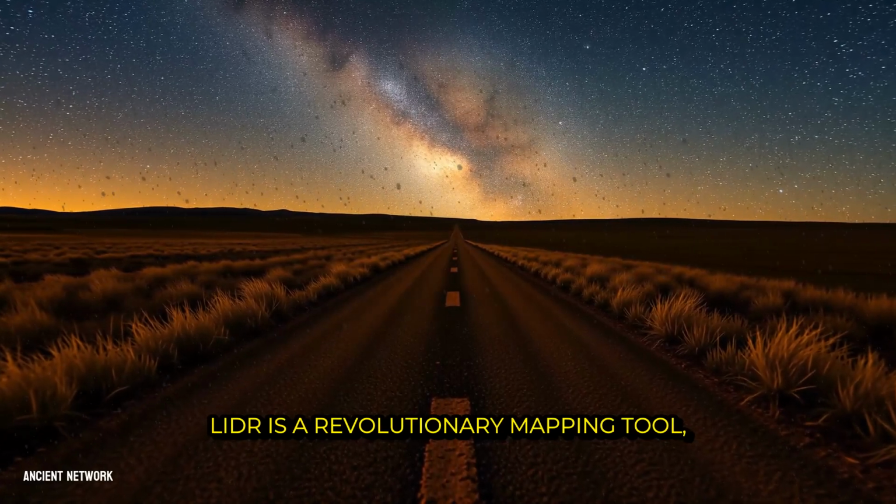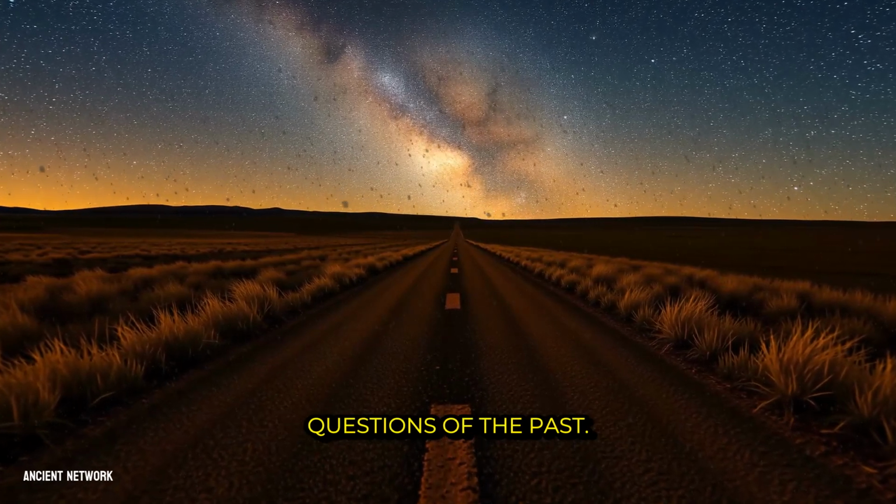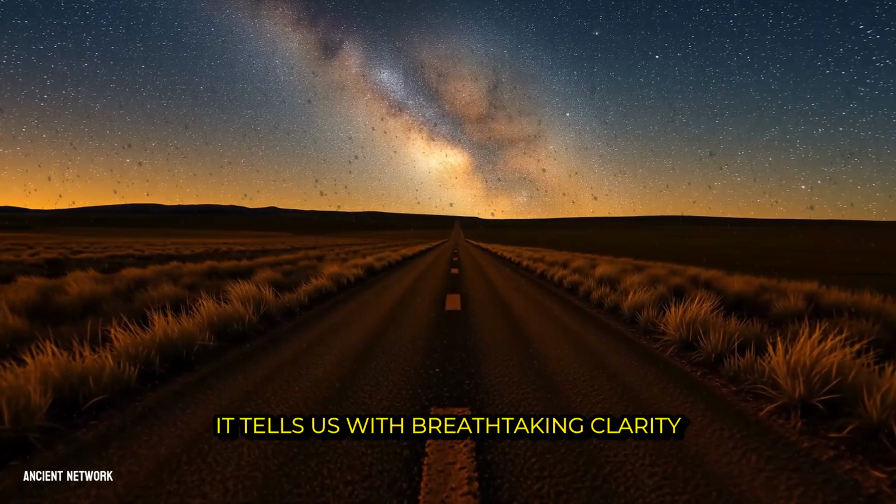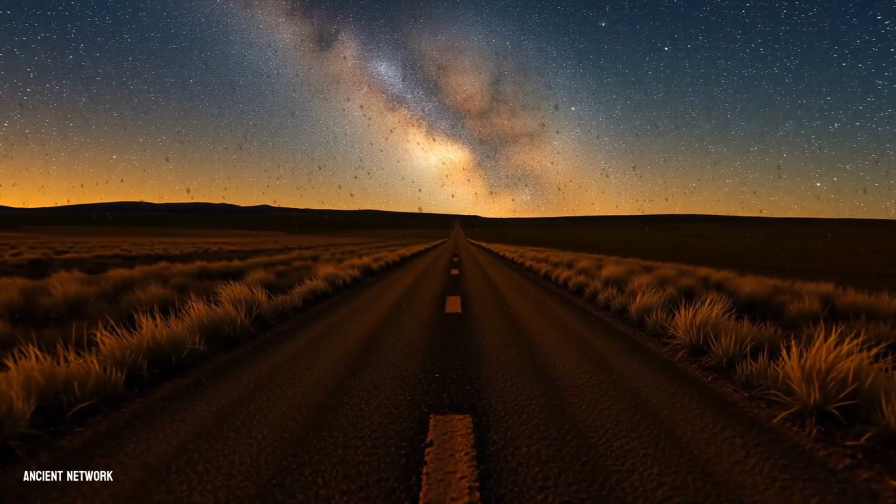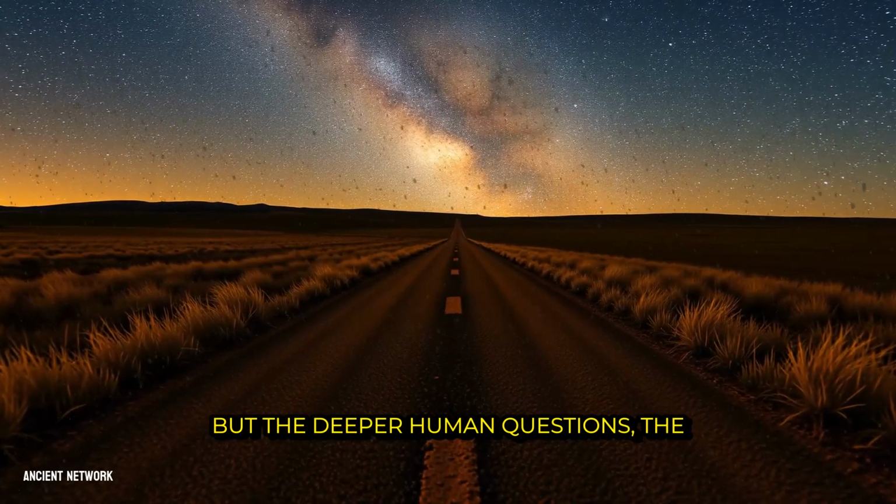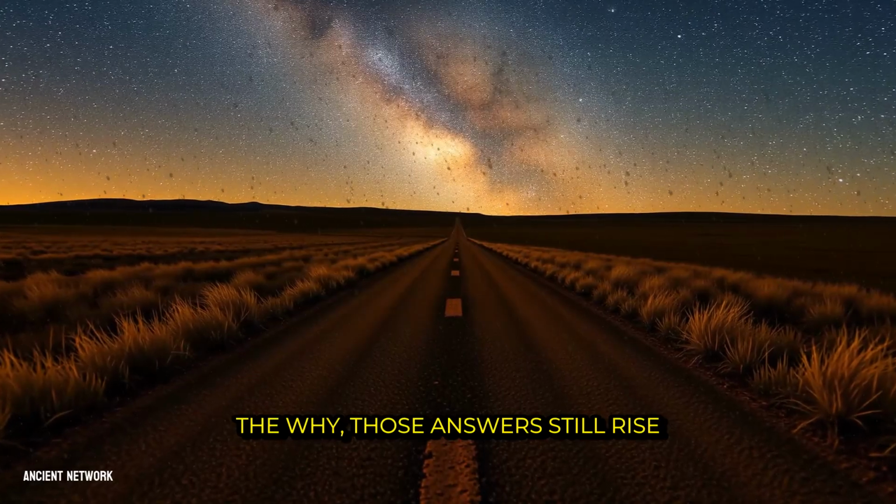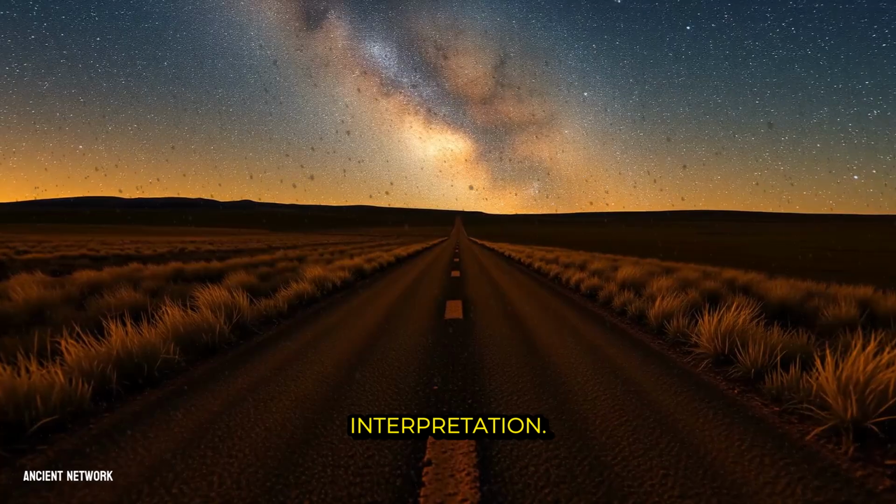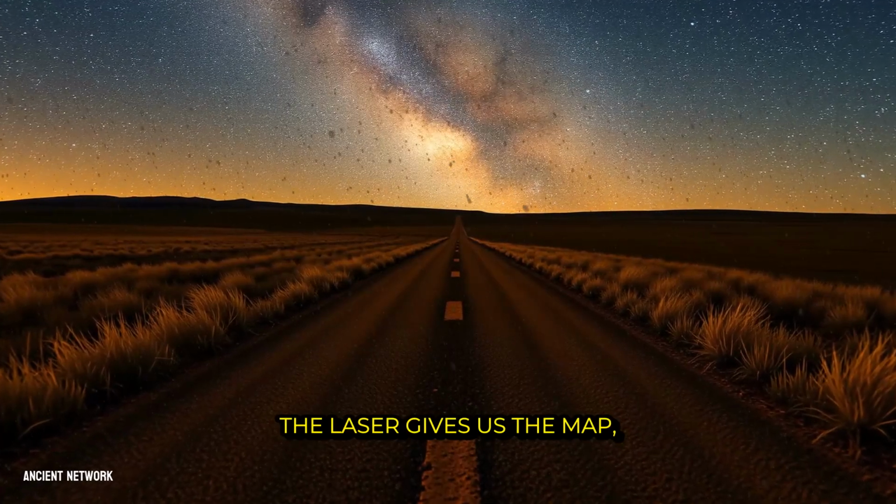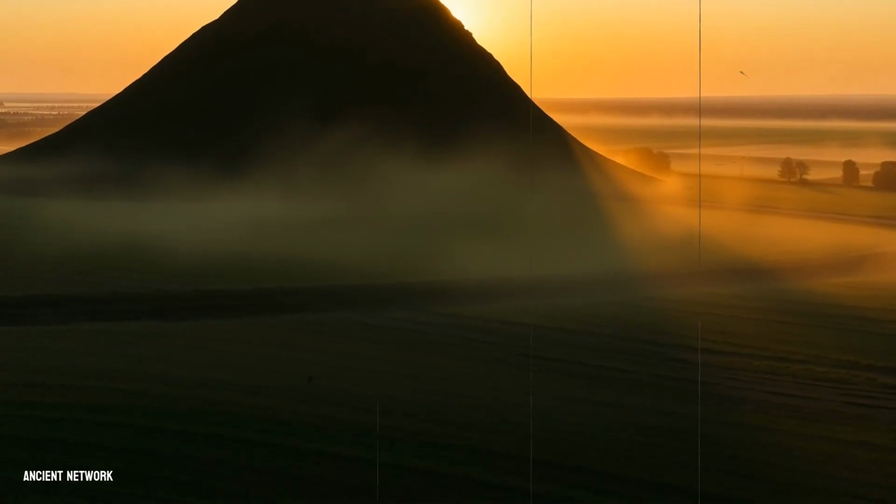LiDAR is a revolutionary mapping tool, a way to ask spectacularly better questions of the past. It tells us with breathtaking clarity where things are and what shape they take. But the deeper human questions, the when, the how, and most compellingly, the why, those answers still rise from the patient, grounded work of interpretation. The laser gives us the map, but we must still walk the ground to hear the stories it holds.